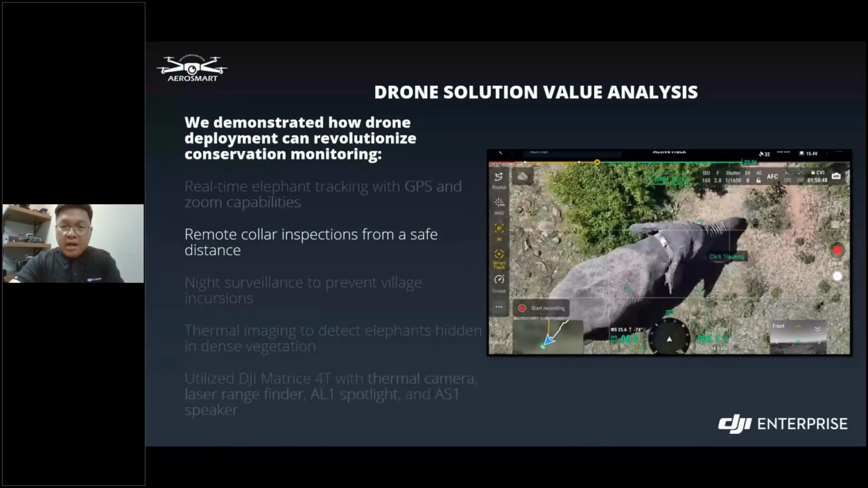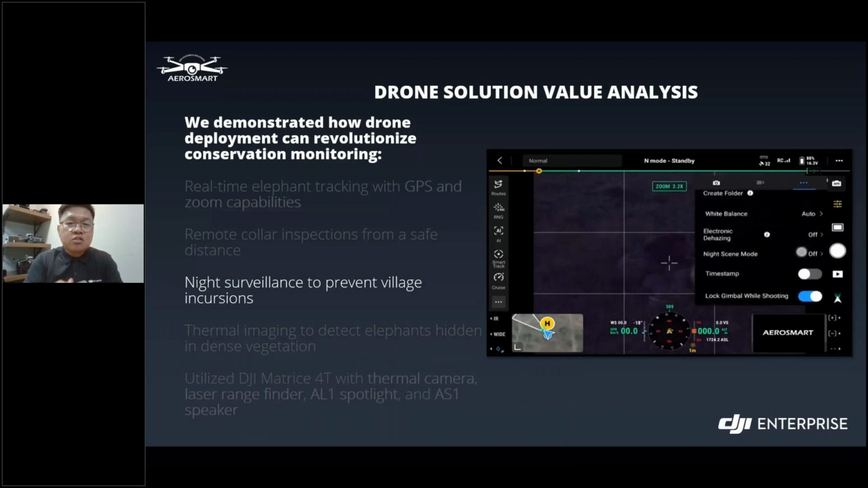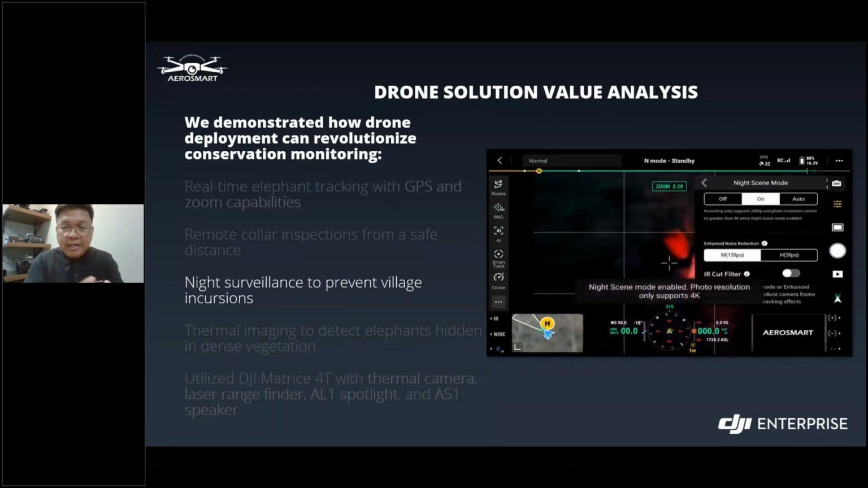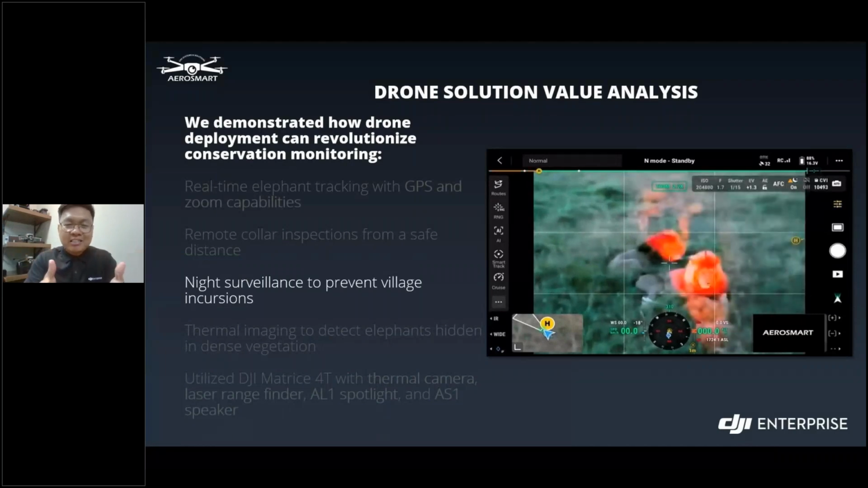Next, we also demonstrated and showcased how the Matrice 4 night scene mode dramatically enhances low light visibility. This empowers them with precise real-time surveillance, as you can see on your screen. The light is drastically improved. It has more light, and they can see clearer now.